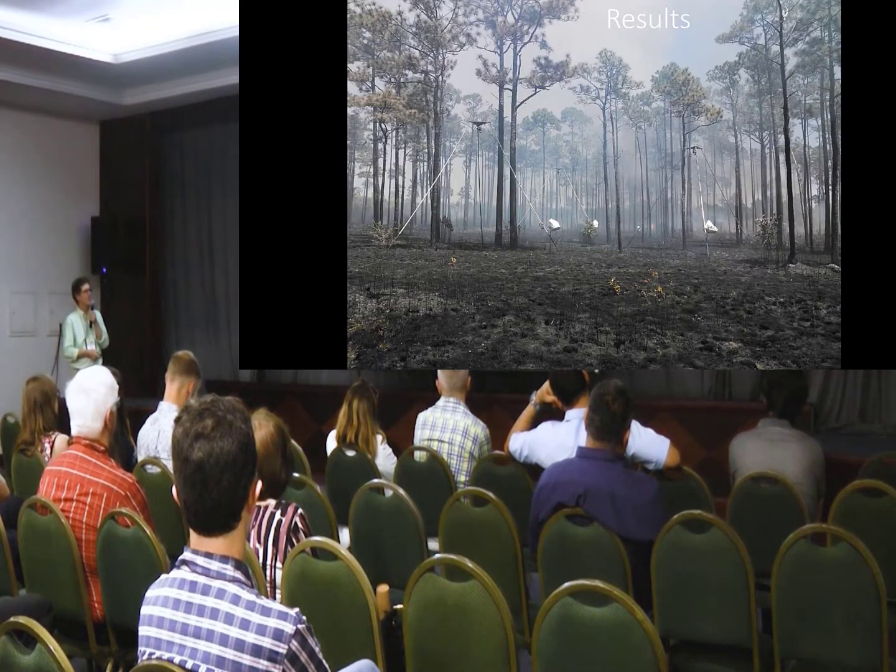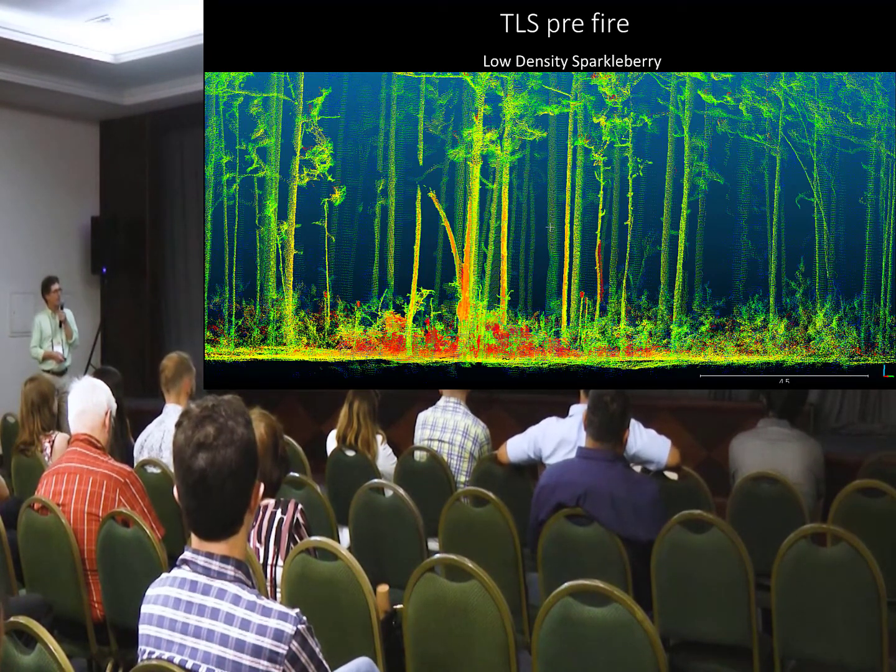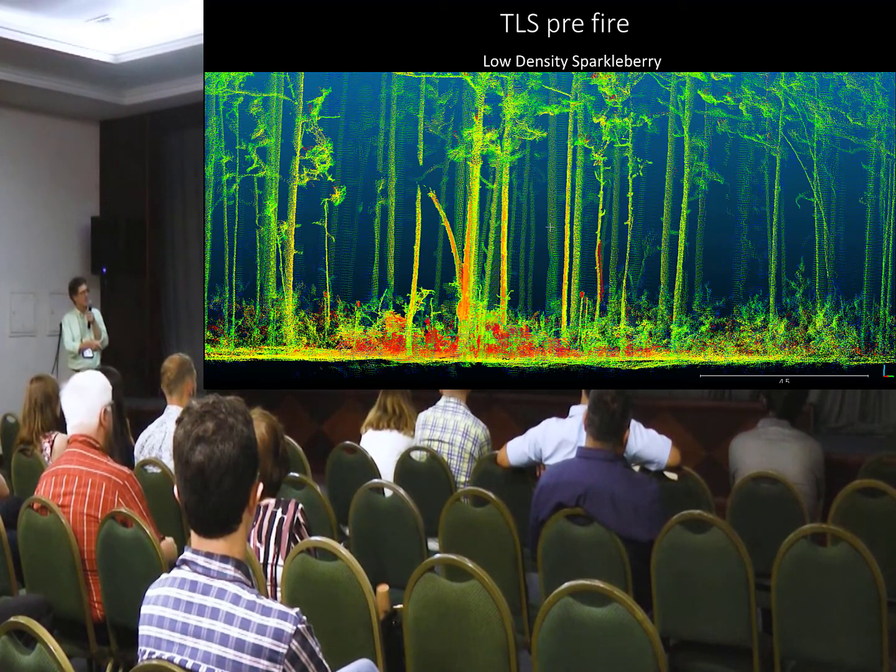So this is 3D shrub sampling. Okay, then we set fire to it, it burns, then we go back. Here's a TLS scan of one of these. This is a low density sparkleberry plot. This is the shrub layer down here.